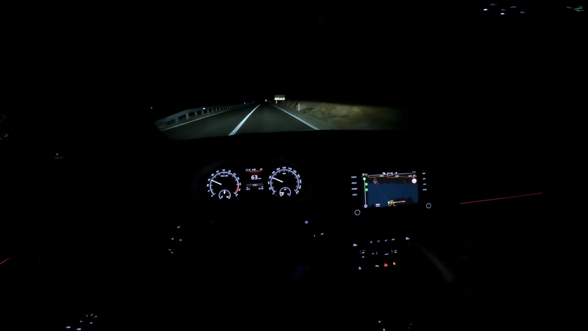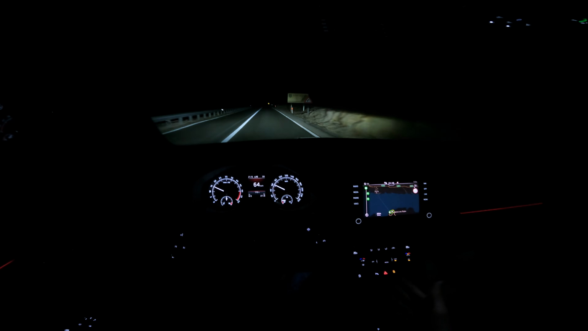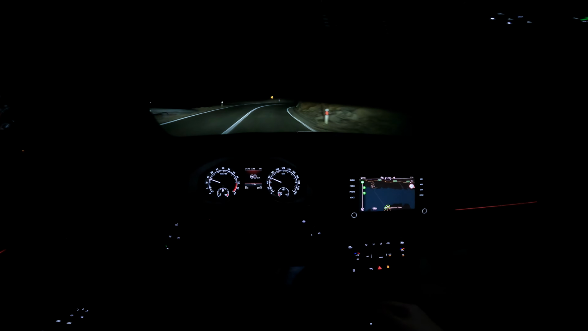So it's a very unique island, probably in the world. This road is where all the new cars get filmed for B-roll and drive-bys, like Porsche, BMW, even Škoda came here as well.